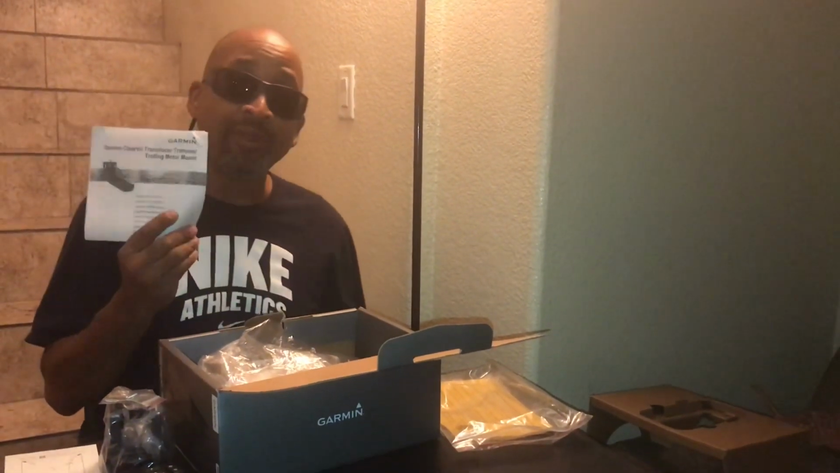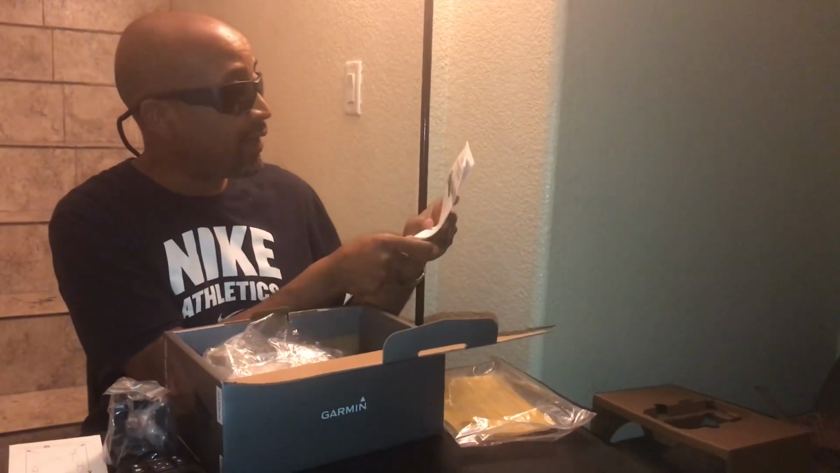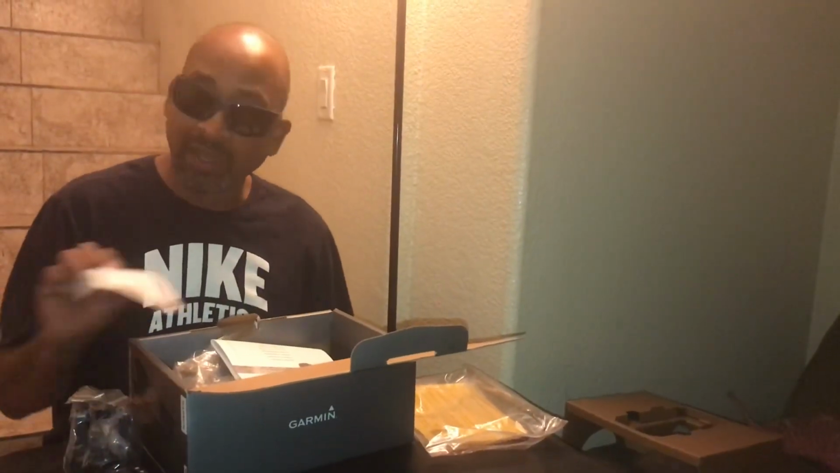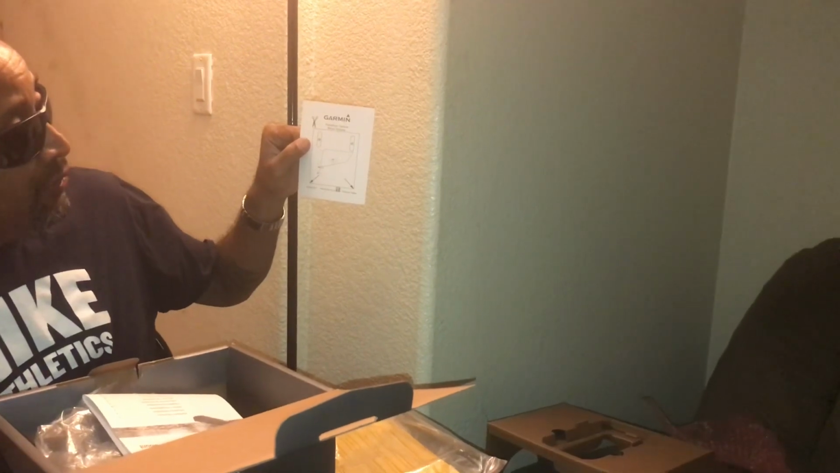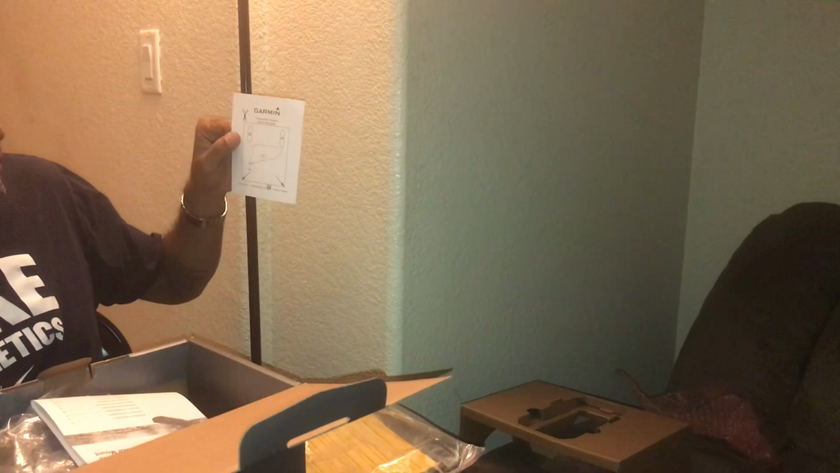So just about anybody would be able to, if you're not familiar with hooking up a fish finder, where you should mount the transducer, things of that nature, that's all going to be in here. Even, as I noticed, it gave a little template, and there again, I won't be using this. I'll just be mounting it where the previous transducer was, but a little template so you can measure up exactly where you're going to be putting your screws and things of that nature. So there again, all in all, I'm very pleased.